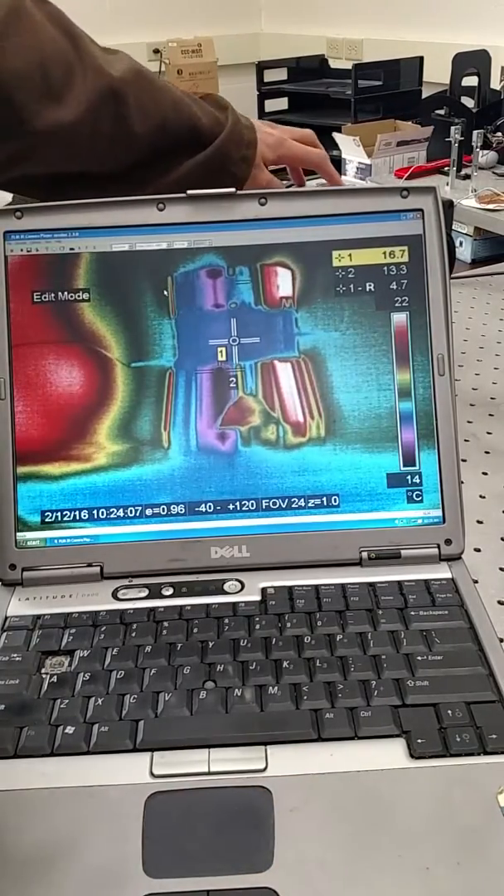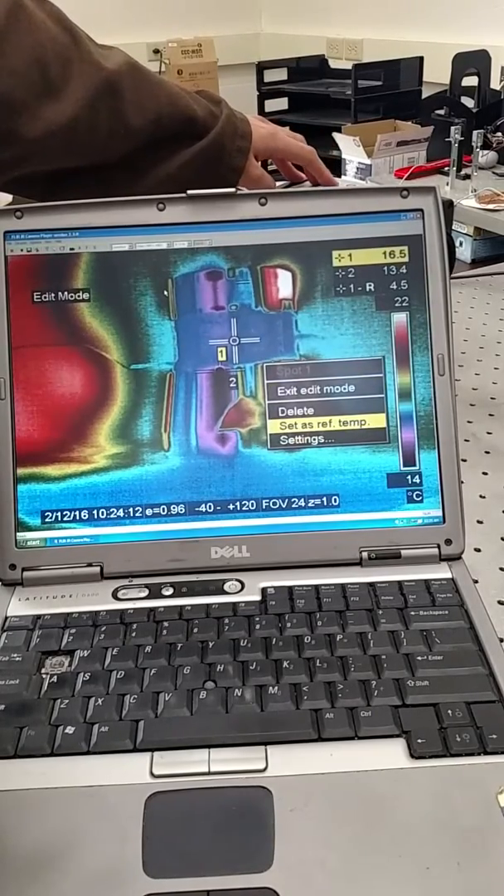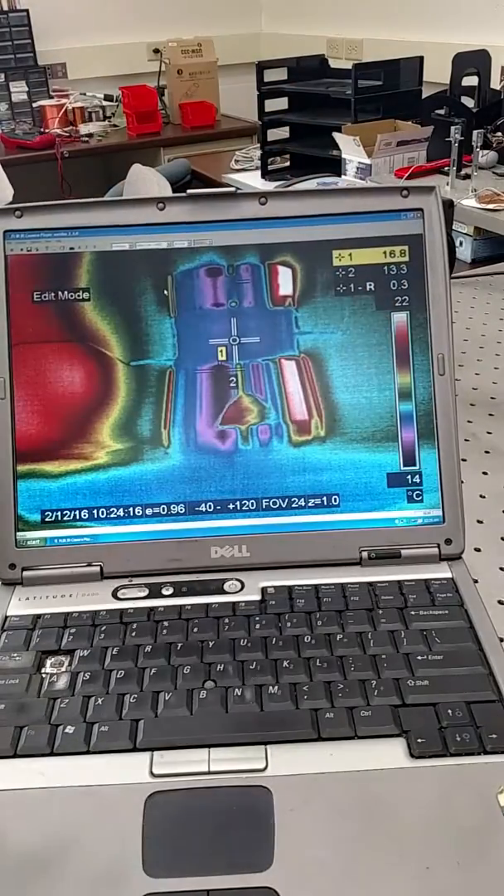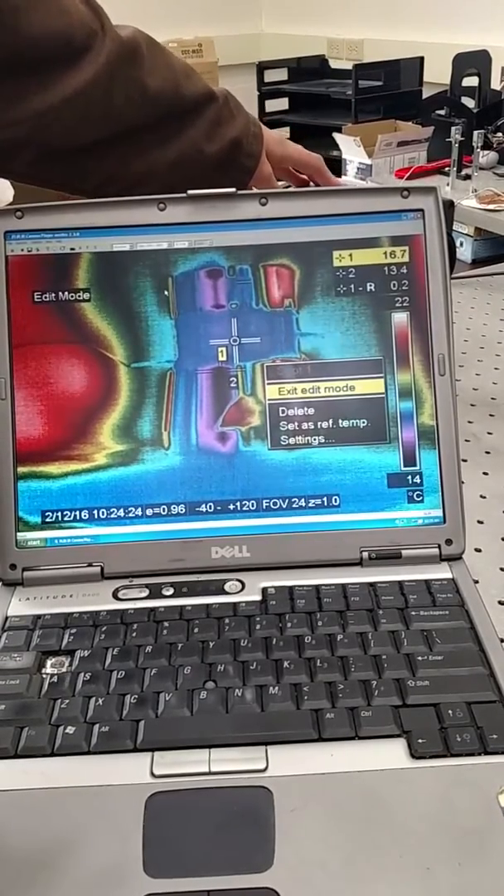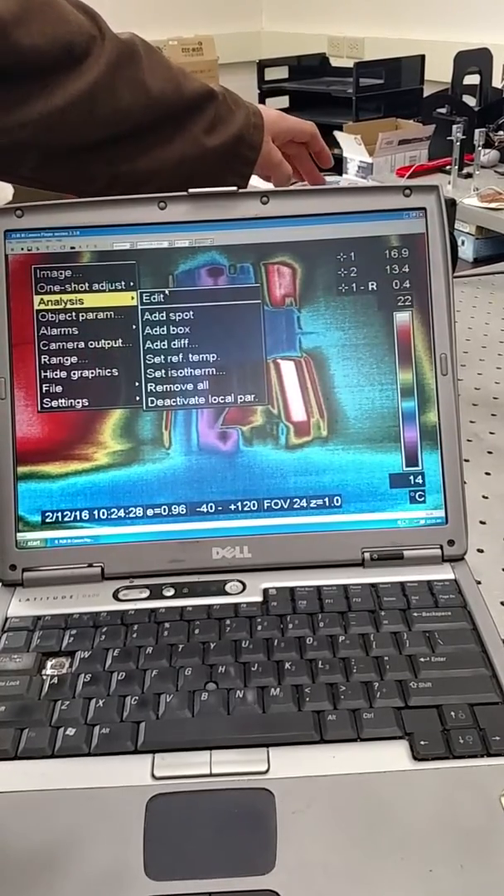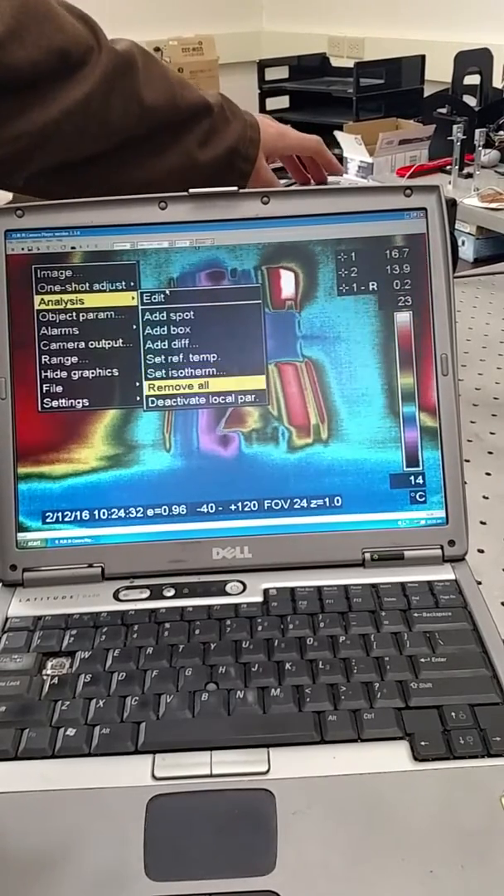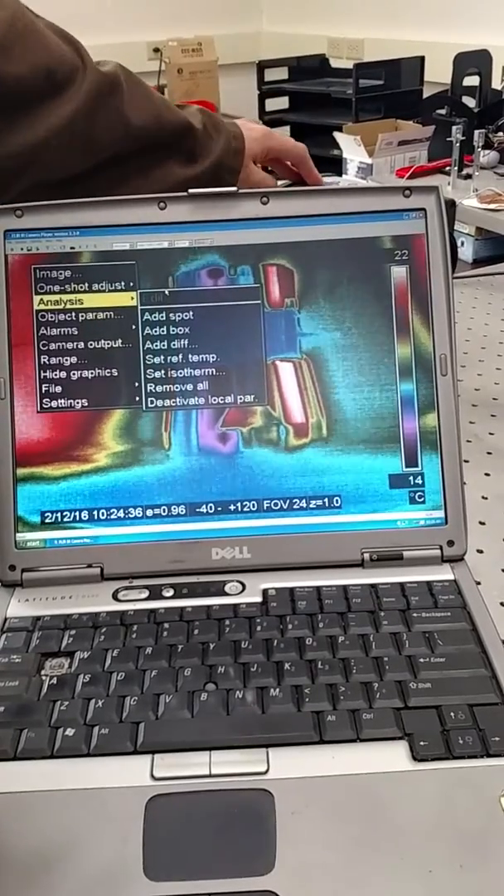Yeah. So basically, reference. I can set this as reference temperature, for example. I can set 1 as reference temperature, and therefore it's 0, because 1 is the reference temperature. Although it's showing 0.3, which is not making too much sense. But I think if you go here, maybe remove all would be the best option. So nothing's there. Then you add a spot.